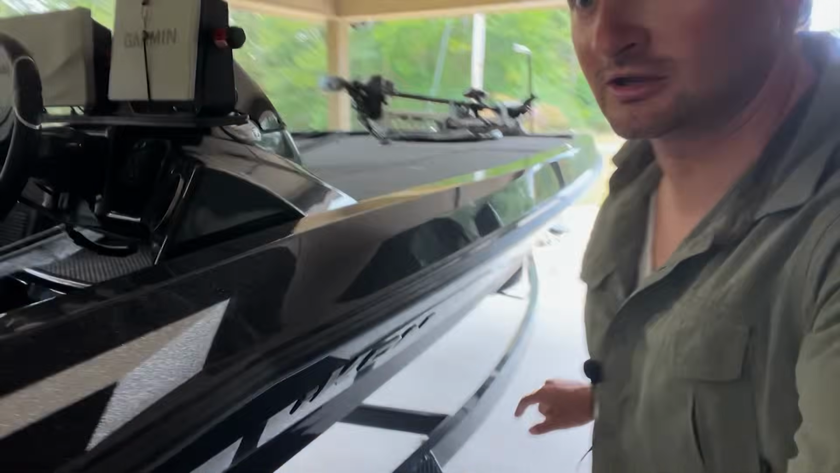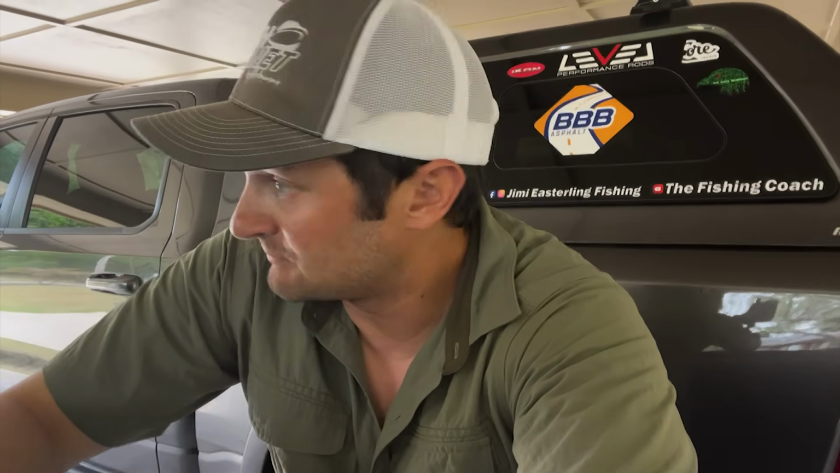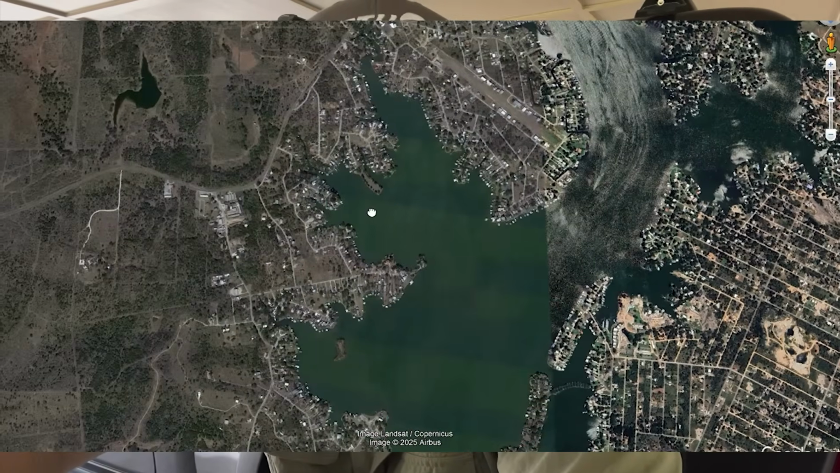There's a lot of timber, and that's one thing too, me being in the Icon, right? I don't want to scratch this boat up. If I was in my personal boat, which is my 2007 Bass Cat, I would have gone out there and banged it up and not cared. But this boat not being mine, it's a demo, I don't want to scratch it up. So I had to be very careful in the timber, but I wanted to find fish in the timber.